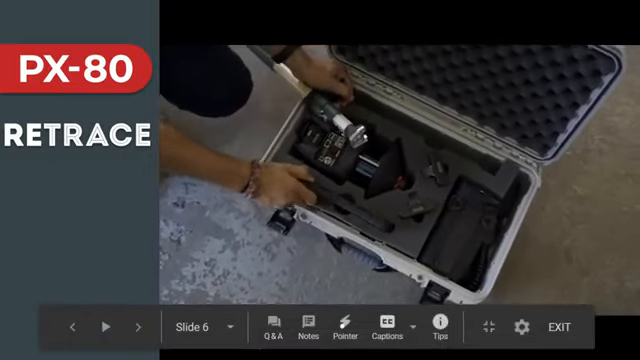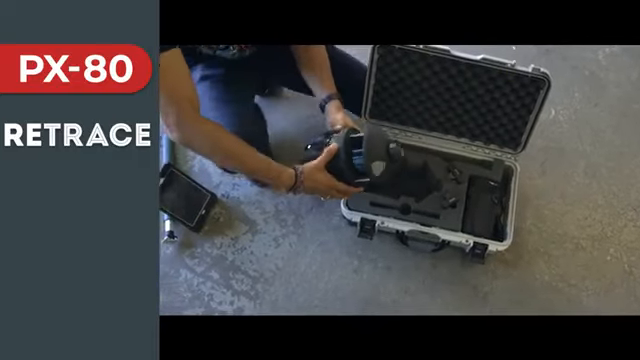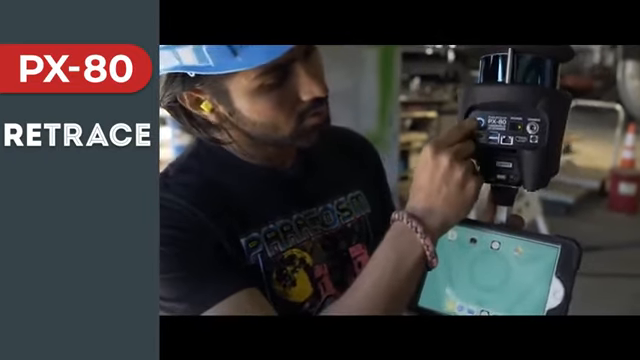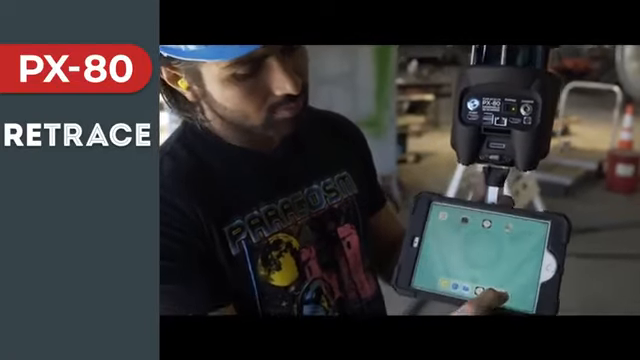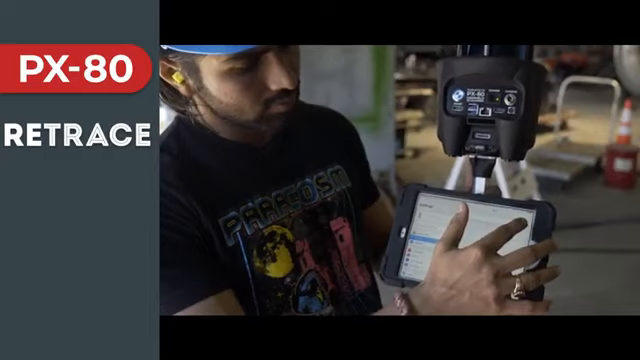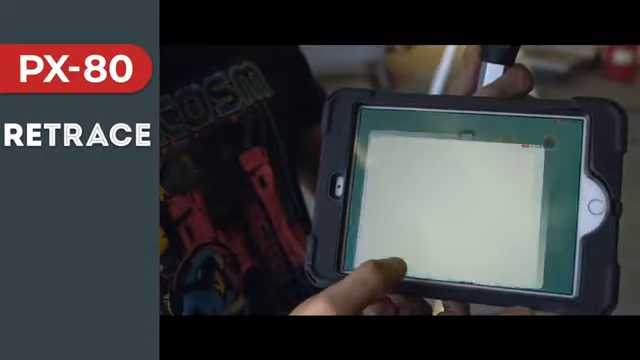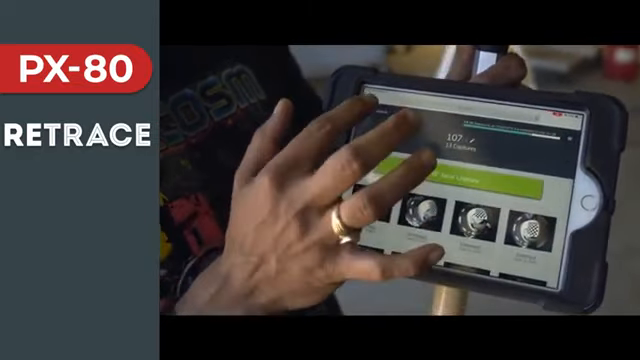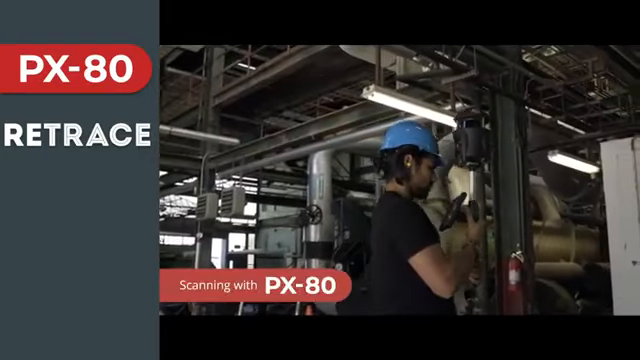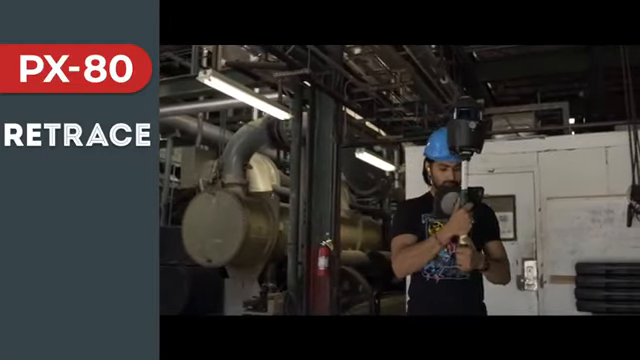This shows you everything that's included in the kit. It all comes in a case with the scanner itself, a pole, and an iPad. You basically just click the three things together, turn on the system, and then the iPad connects wirelessly to the PX80. No actual processing is happening on the iPad; it's just an interface to the scanner device itself. So you log into the app interface, you press start, you wait a second, and once it's ready to go, you're capturing data and you can begin walking.